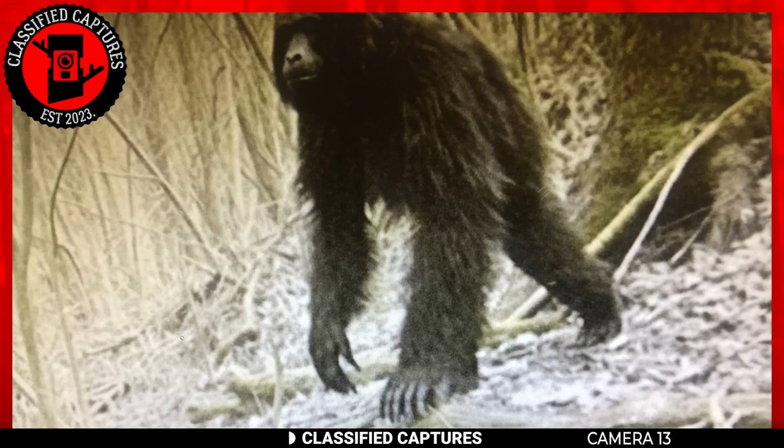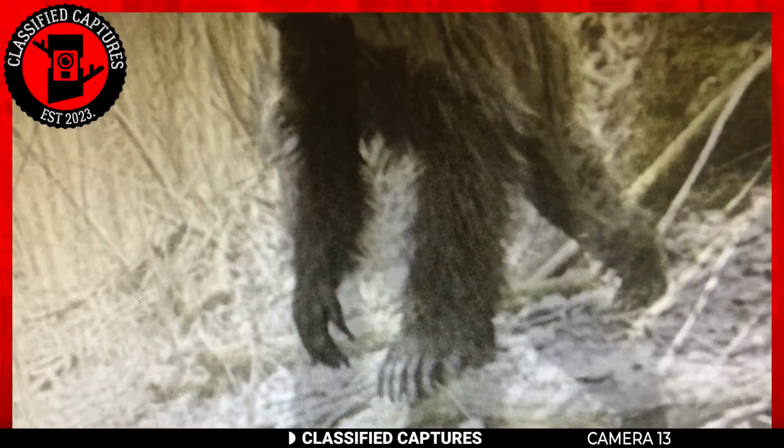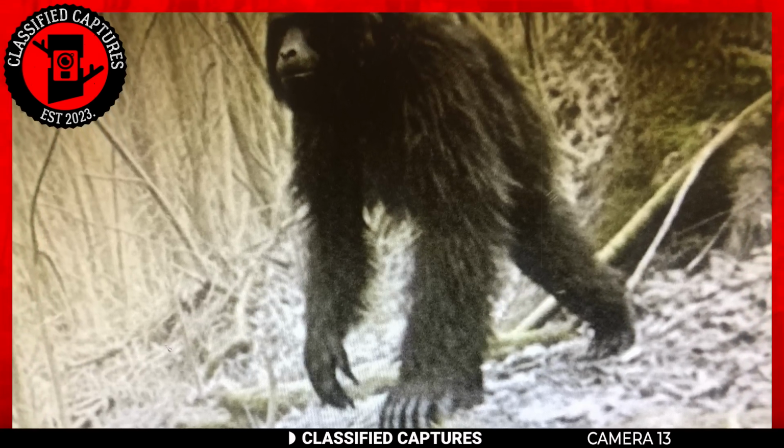Next, we have another capture of the dog-man-wolf-man creature we shared earlier. This was received separately, albeit from the same location. I can't help but think it might actually be a never-before-seen type of cryptid. The increasing number of captures suggests that these creatures might be multiplying or that our presence in their territory is more frequent than ever before. What are your thoughts?